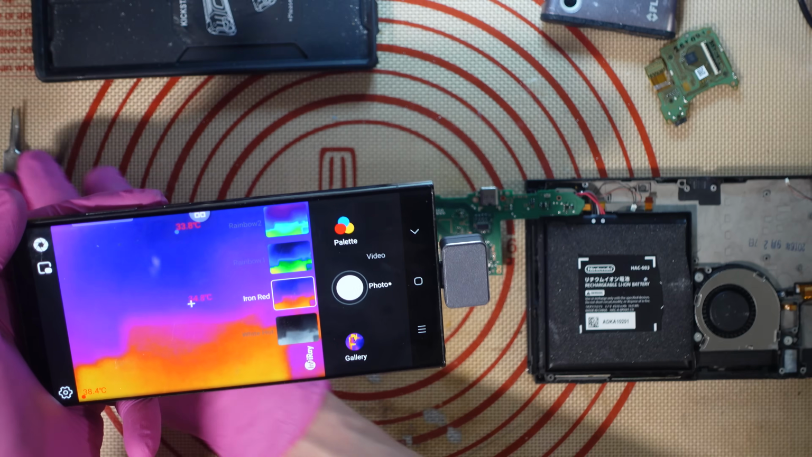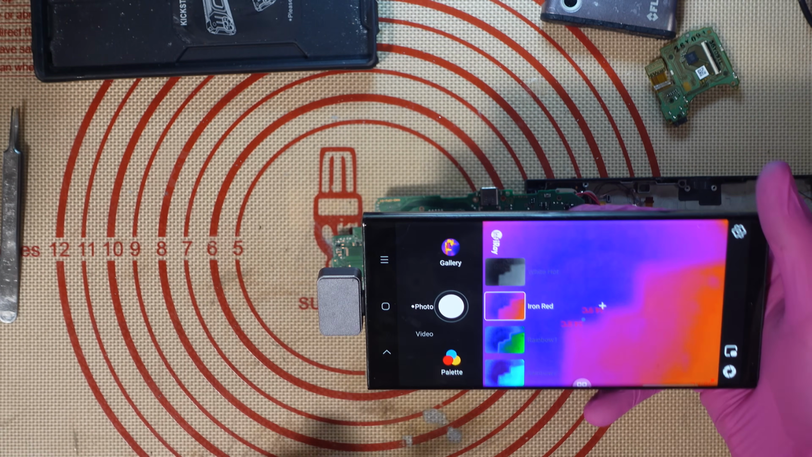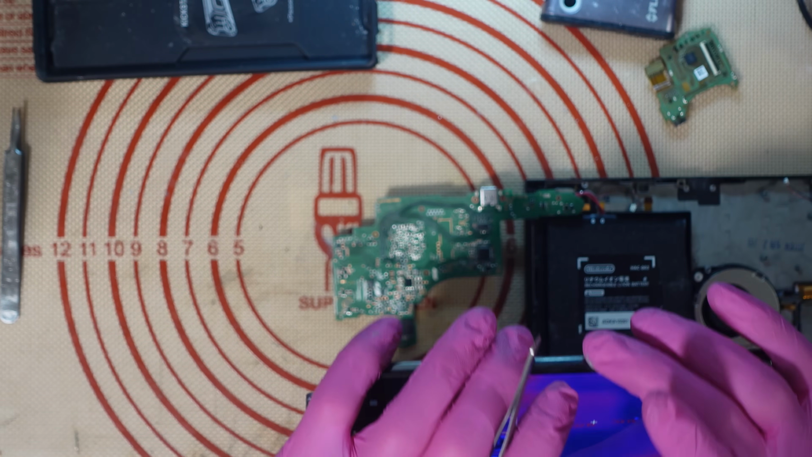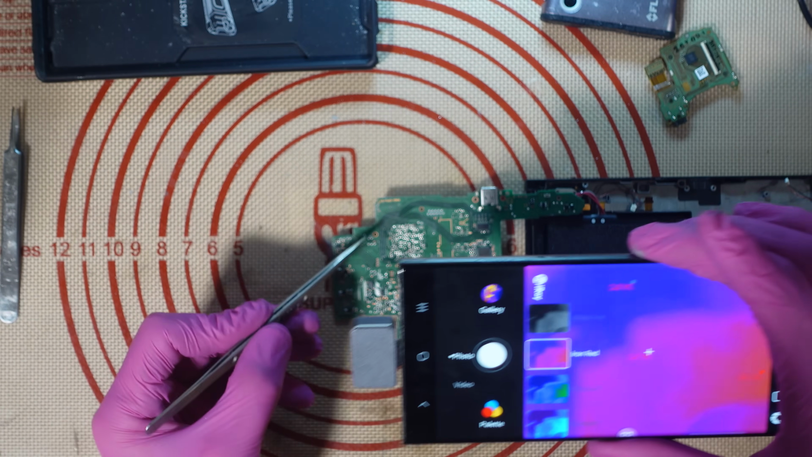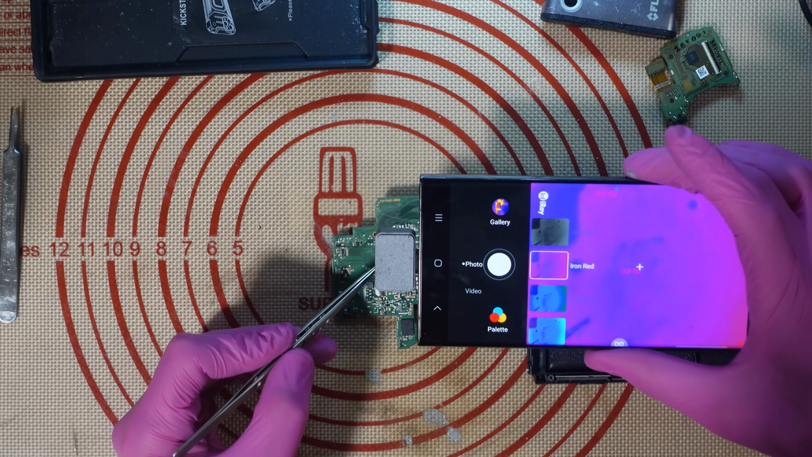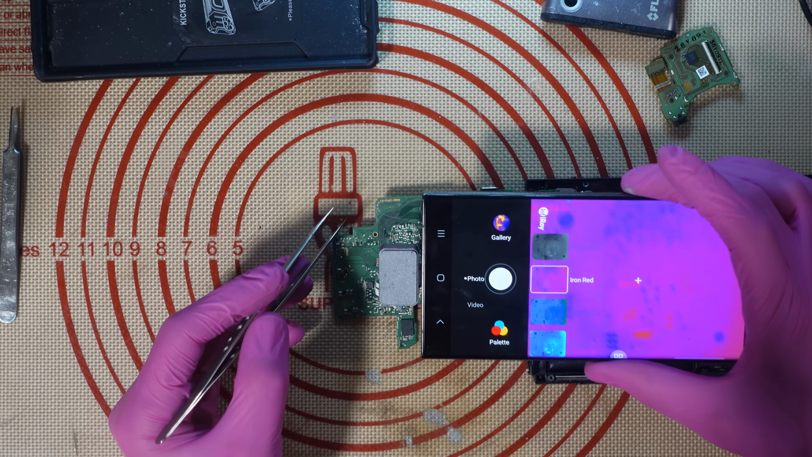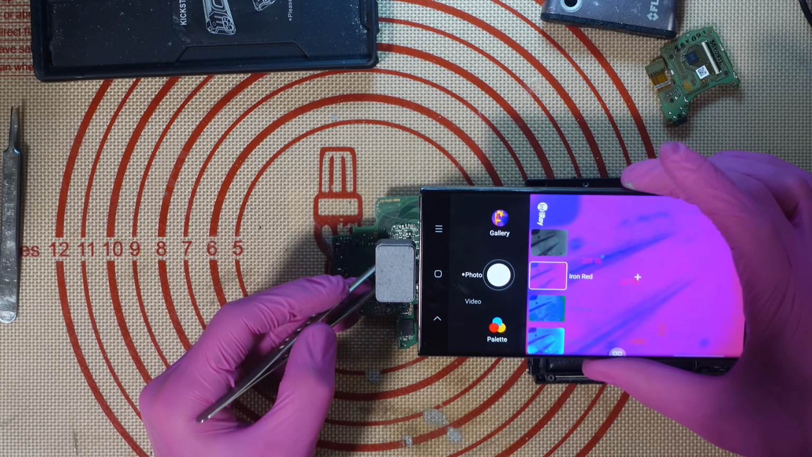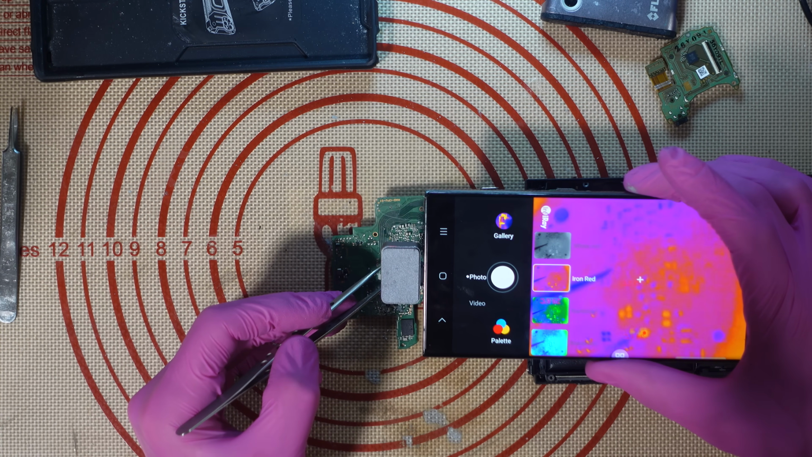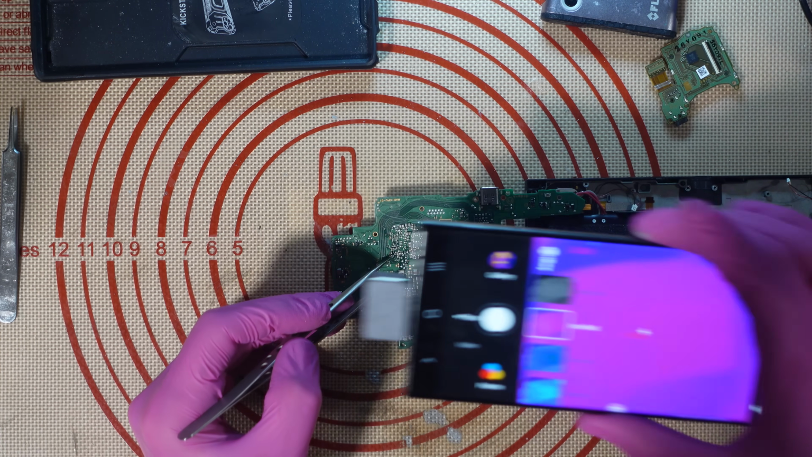Let's just get my tweezers. Bear in mind, let me just flip this round actually because I'm left-handed. So bear in mind that I was struggling on the other thermal camera to even pick out quite a large chip in the micro soldering world. Let's see if I can pick out an actual capacitor here. So we're getting closer. There's the clock chip, look. Right there, I was right on it.